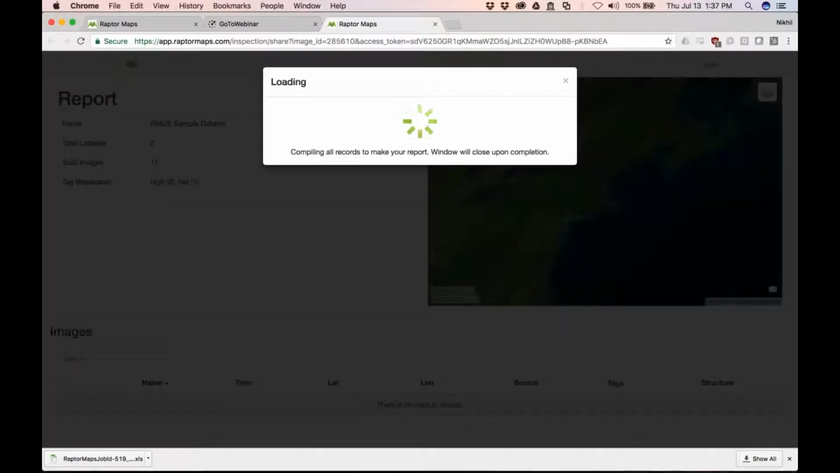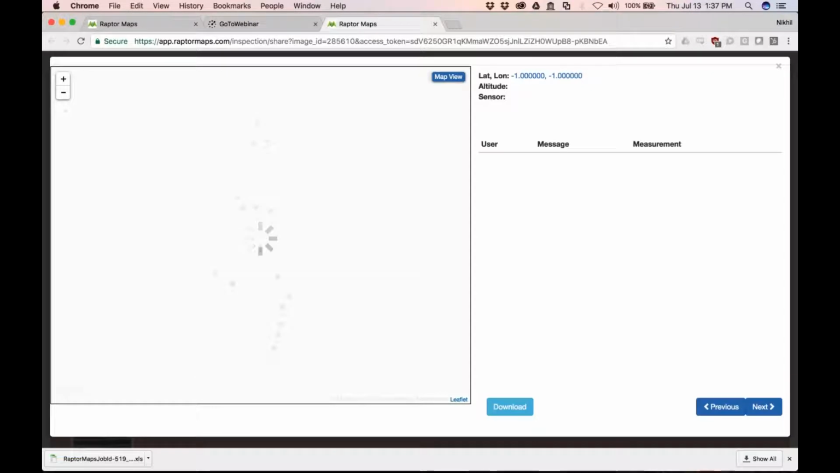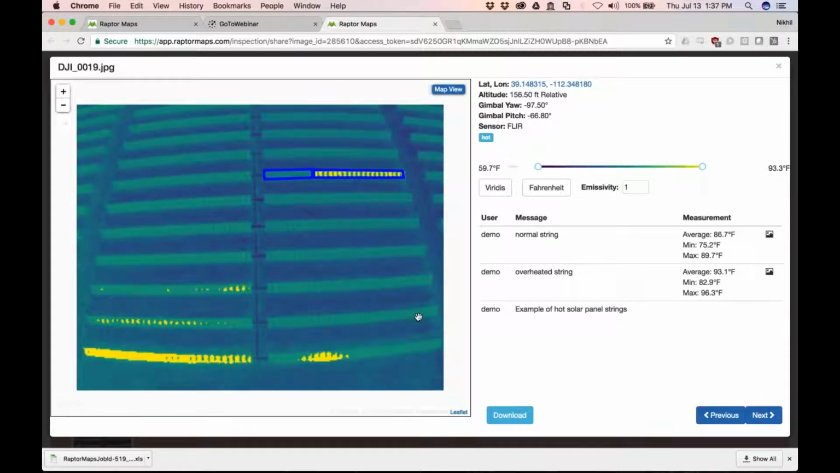It pulls up the original report. It pulls up that original image. It shows you the annotations. It'll circle it, and they'll be able to see all of that. So that's a really nice way for them to see it. It goes along with that paradigm of you give them all of the data that they paid you to go and take, but you're really highlighting for them what they actually need to see.